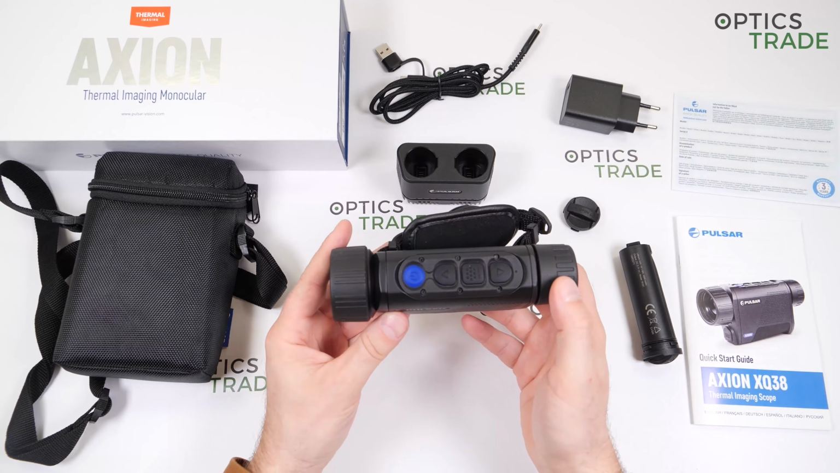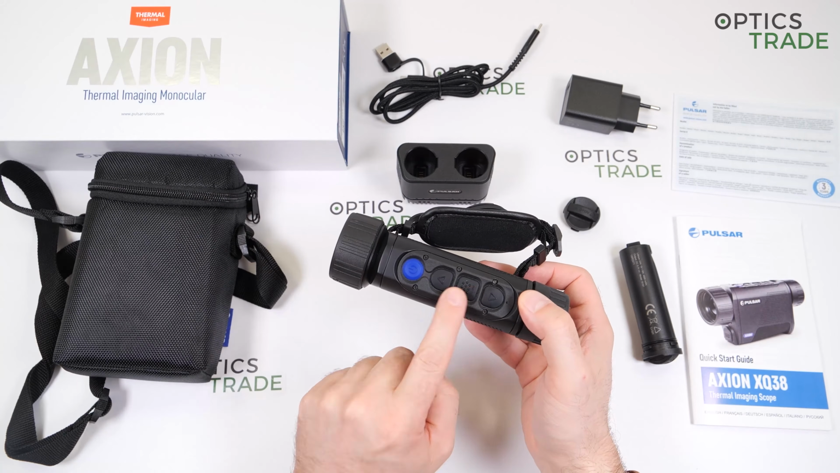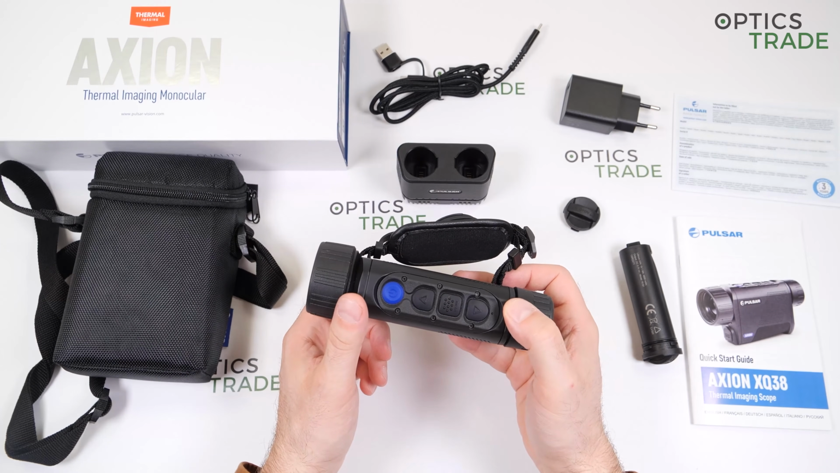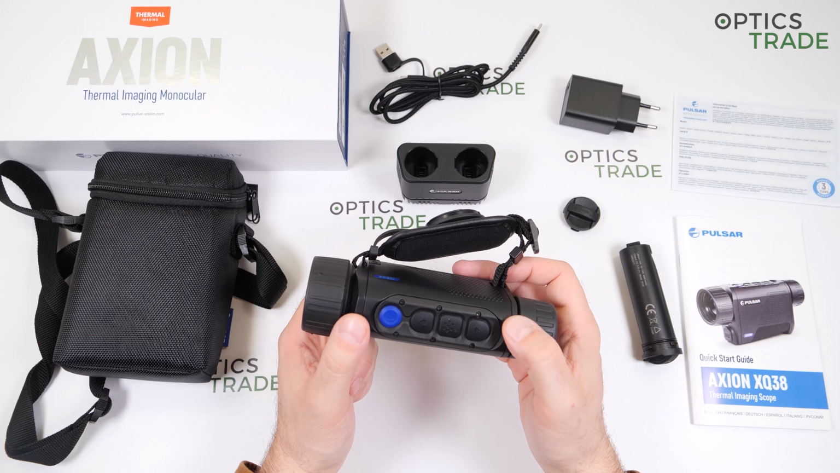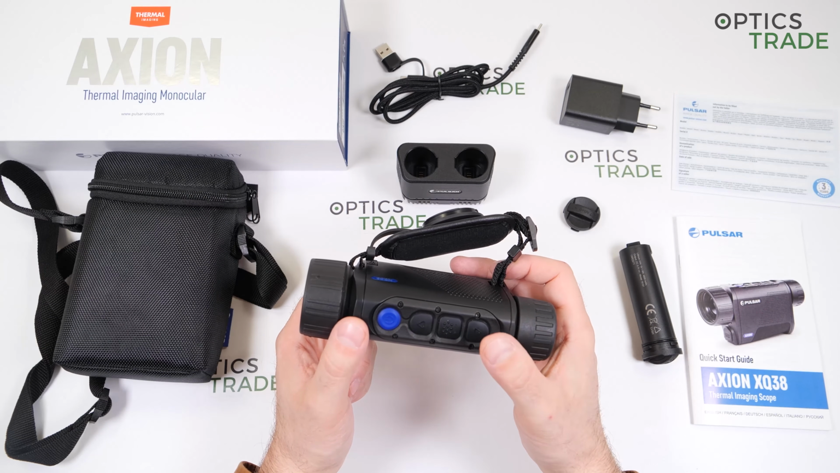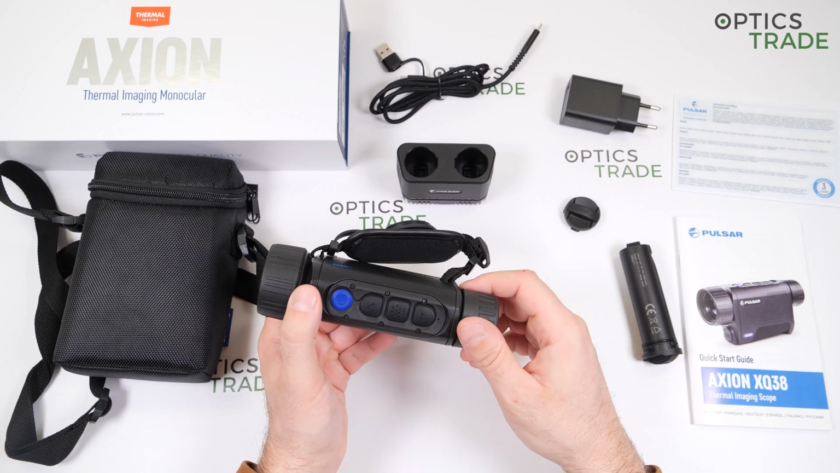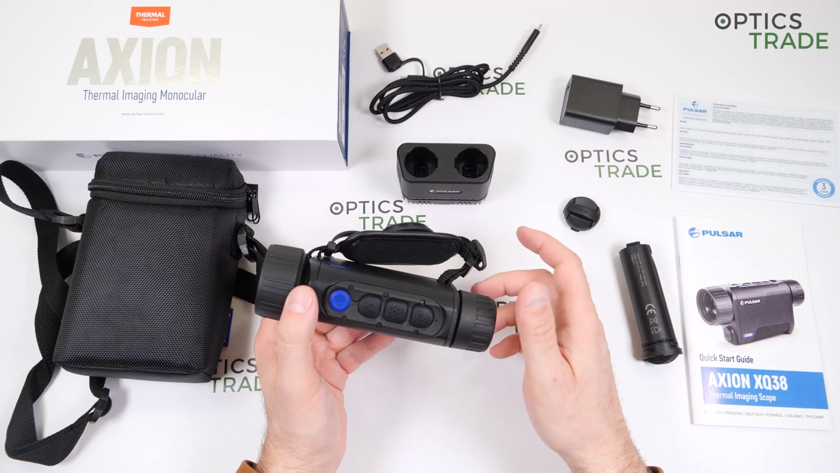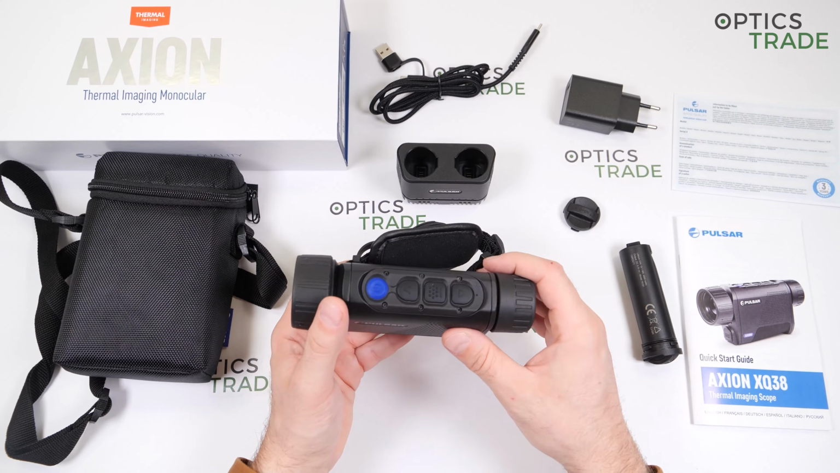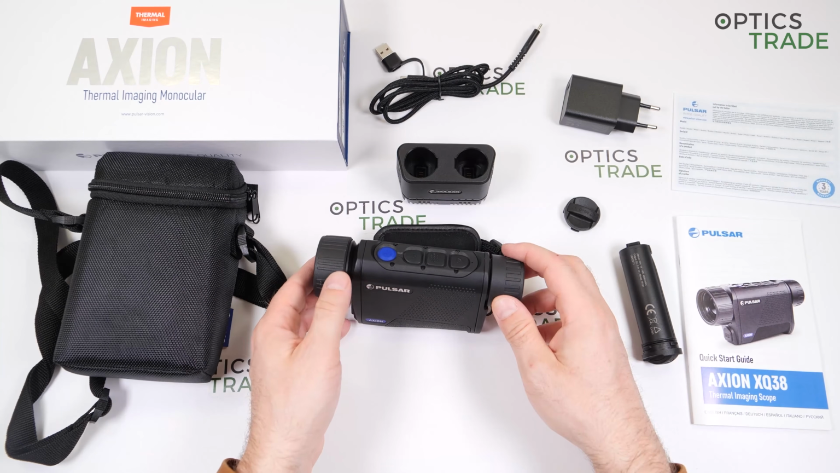The menu buttons are completely the same as on all Axions, and a short press of the menu button gives you the basic settings, the contrast and brightness, while the longer press gives you all additional options: identification mode, color palettes, taking of photos and videos, and so on. Like I said at the beginning, this device also comes with Wi-Fi capability, and you're able to